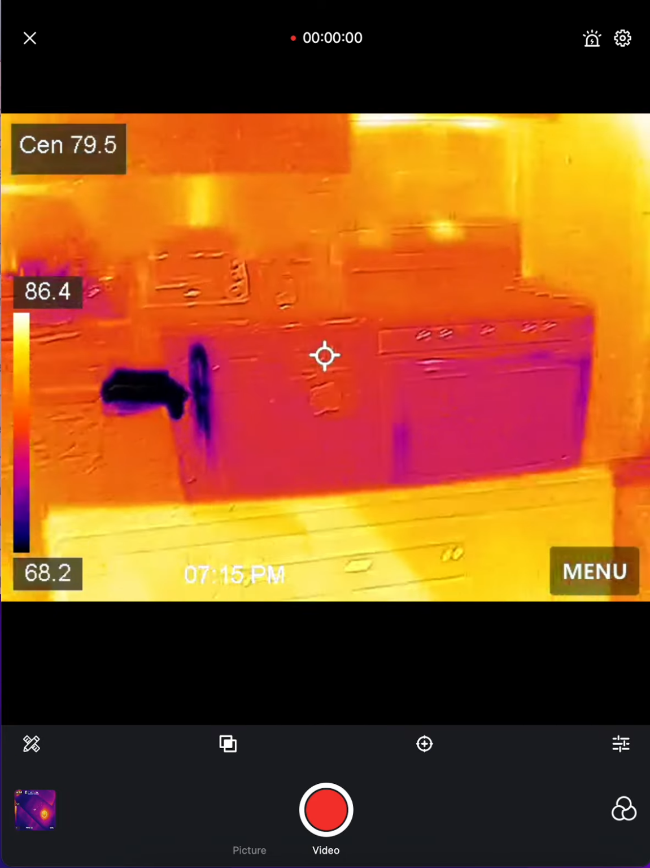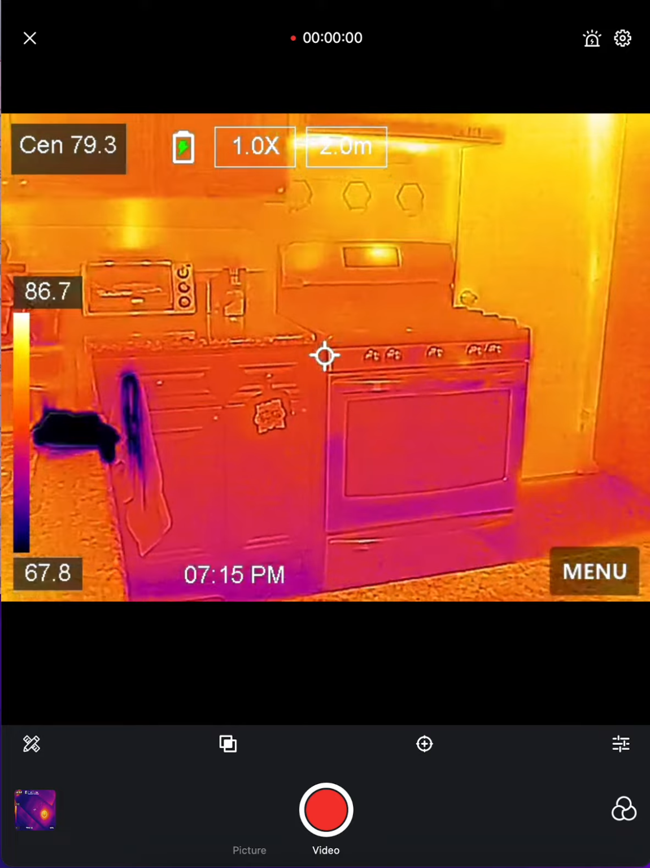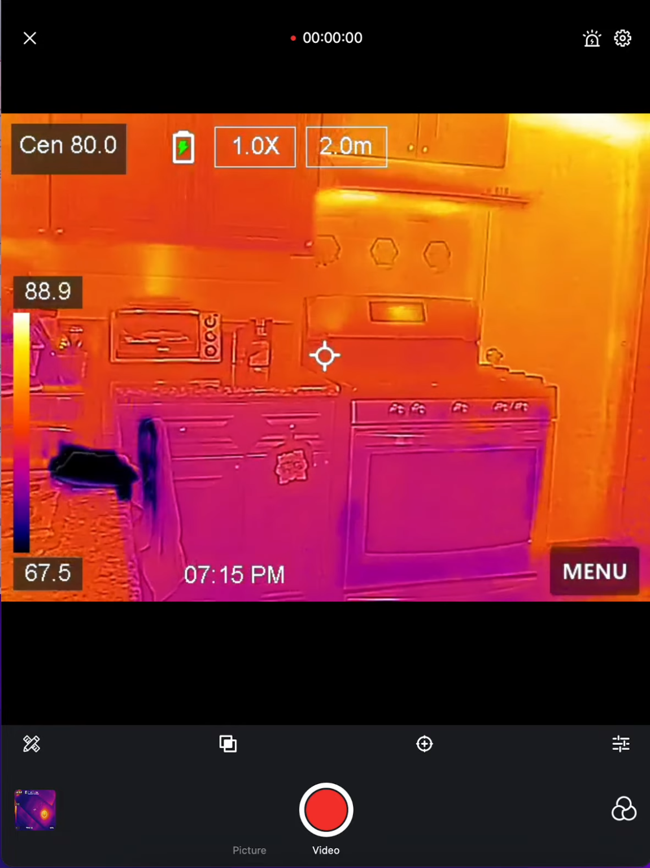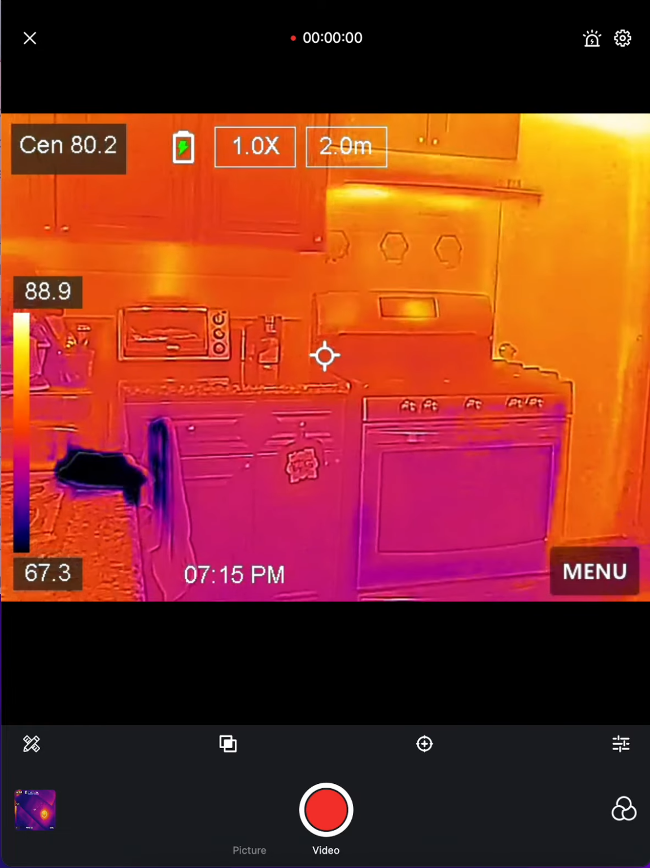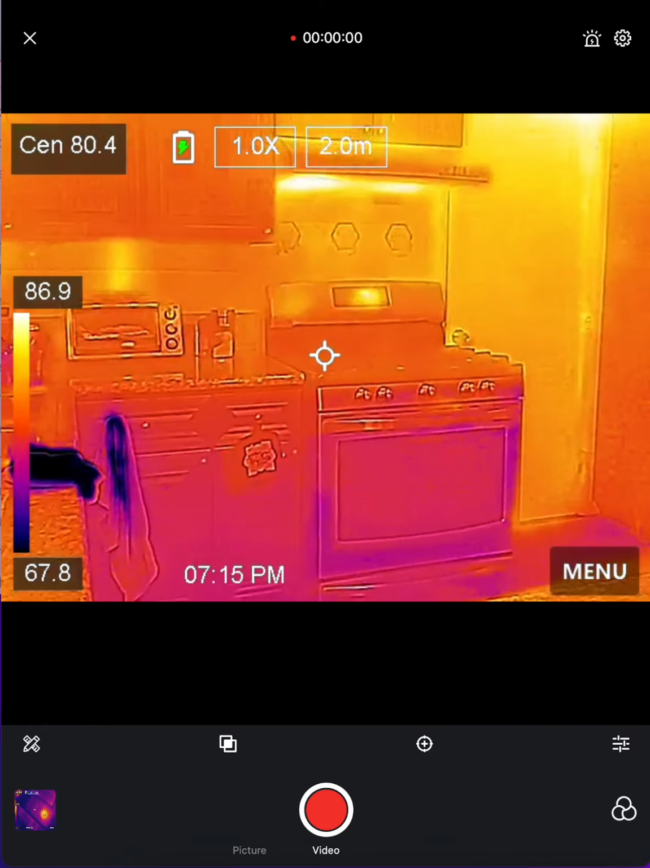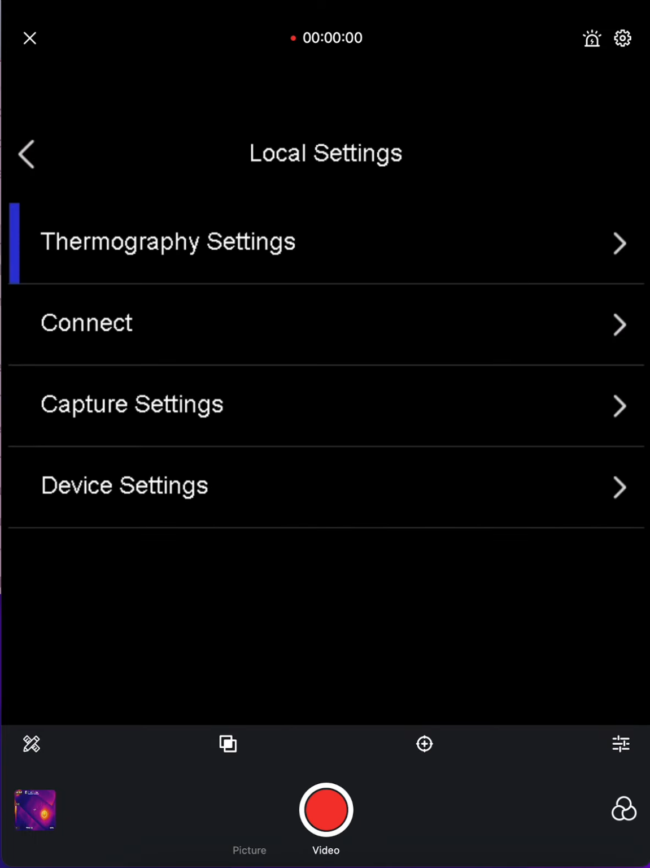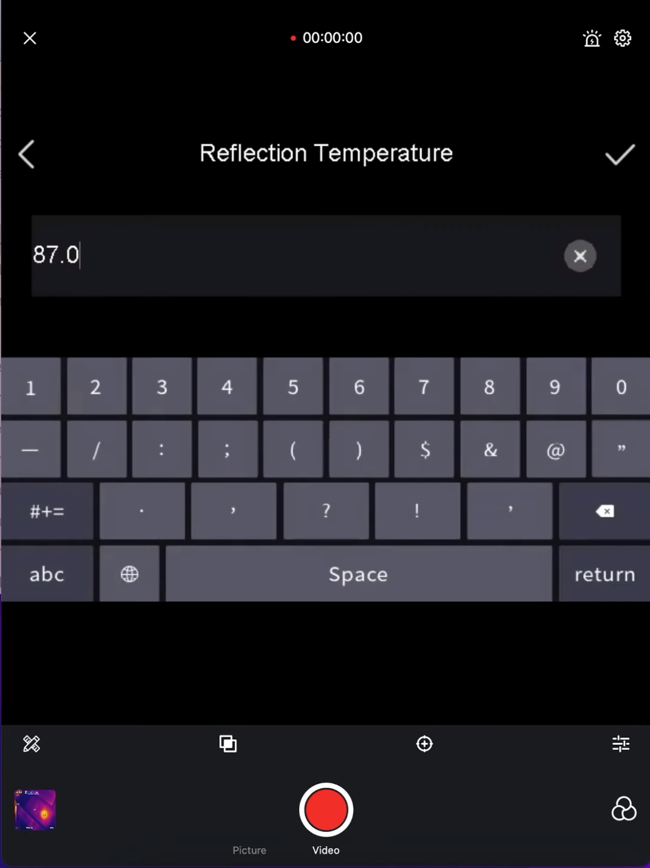That way there's no interference of any temperatures, and this is the best thing to do. You want to make it as hot as the hottest item around there, and that way you can distinguish better. For the time being, I like to keep that at about 100 degrees or something like that. It makes it easier for me.